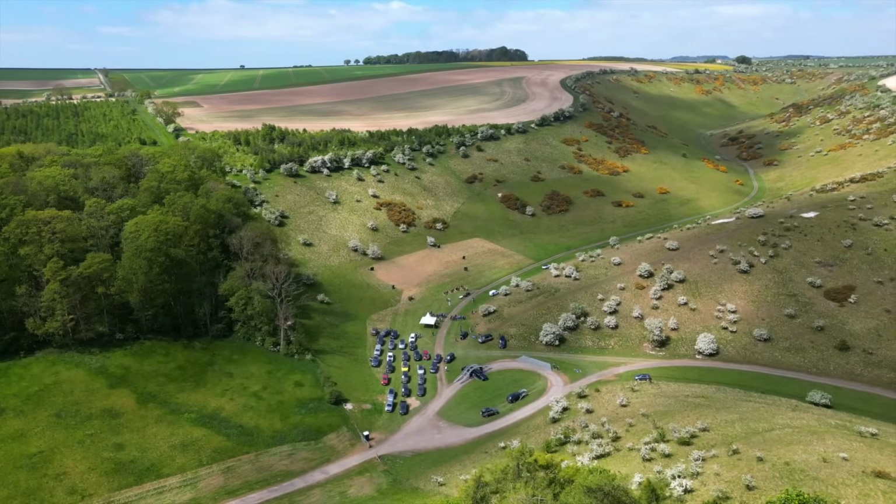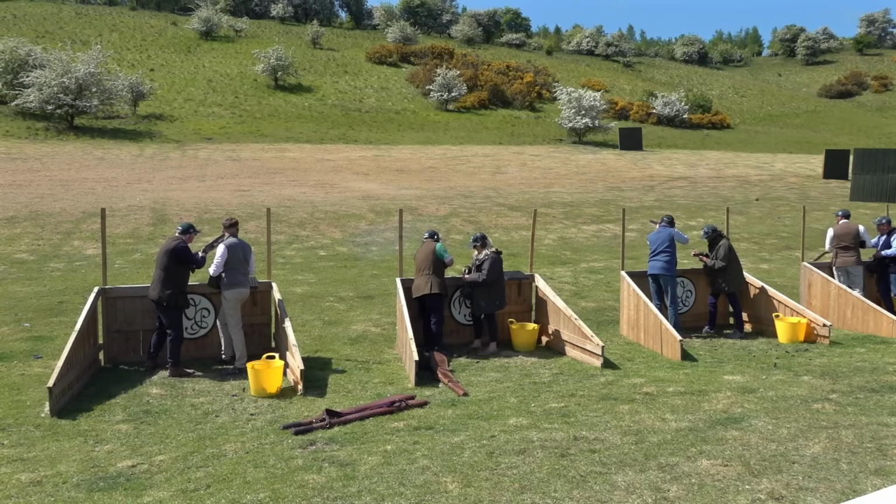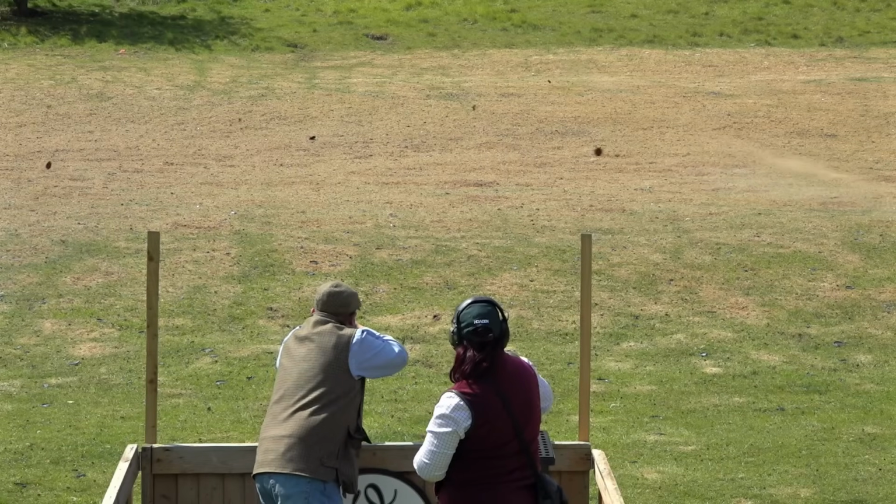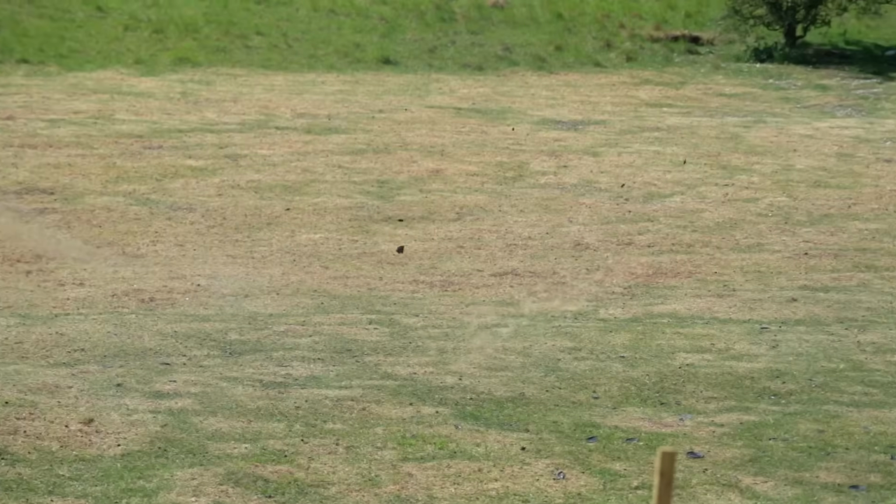Warter's headkeeper Frank Croft is happy with how the day is going. Oh, it's beautiful, isn't it? I mean, you couldn't wish to be, like we say, it's God's country, isn't it? Here it's, and a lovely ride around the estate. The estate looks manicured, it looks absolutely fantastic. And it's brilliant. Run like clockwork. It isn't easy to set up, but we're surrounded with a fantastic load of staff. Well, they are. Some of them new to the job.